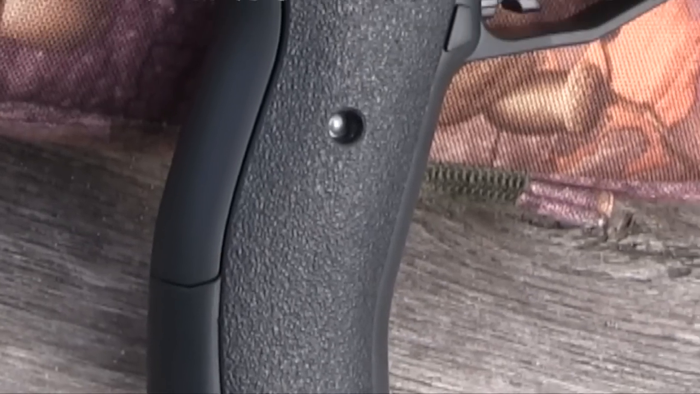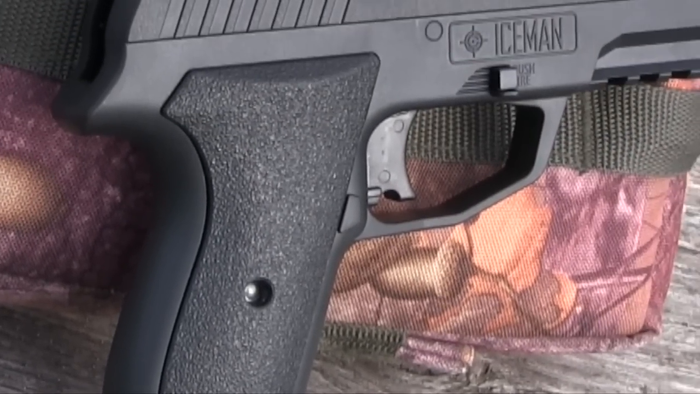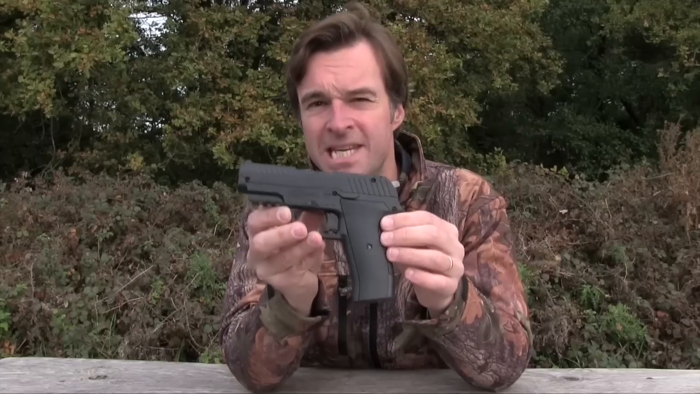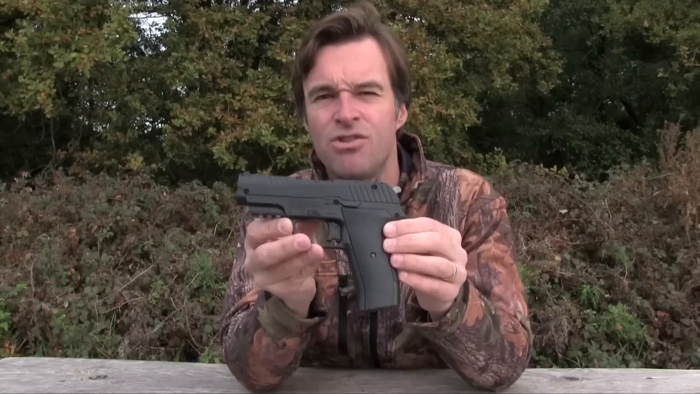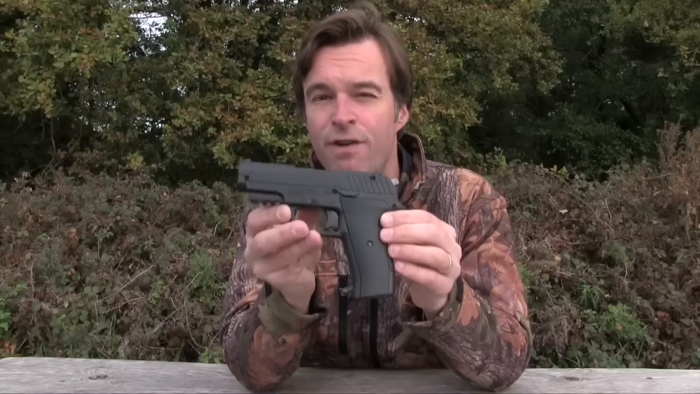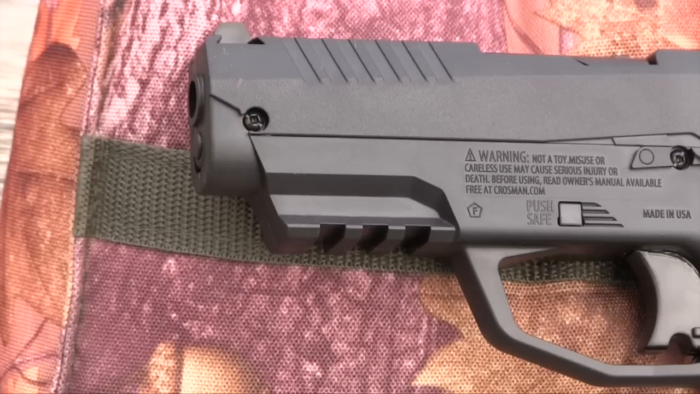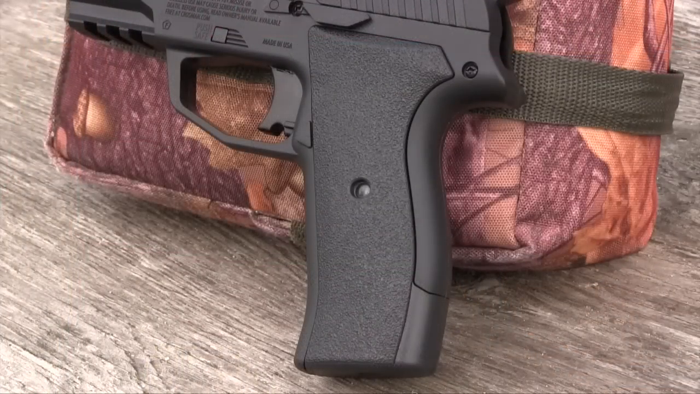With a price tag of just £80, the Iceman certainly makes air gunning accessible. And thanks to its composite casing, it weighs just 380 grams. It's very easy to use and features include an accessory rail beneath the barrel and stippled grips.